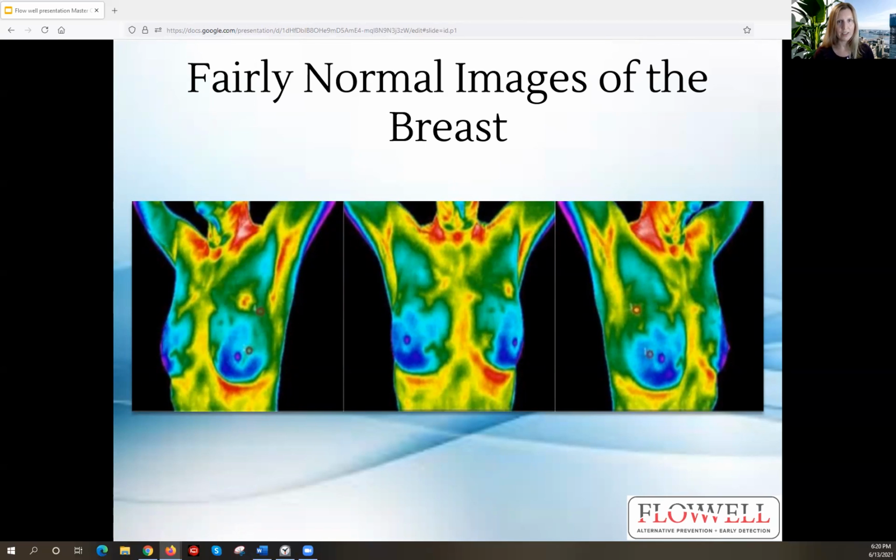And for thermography, that's what they recommend for the follow-ups. And then typically, if there are findings, they'll recommend comparative anatomical testing and always consult with your doctor about your thermography results. If everything looks all good, or if someone comes back for their 6-month follow-up, quite often they get a recommendation to come back in 1 year.